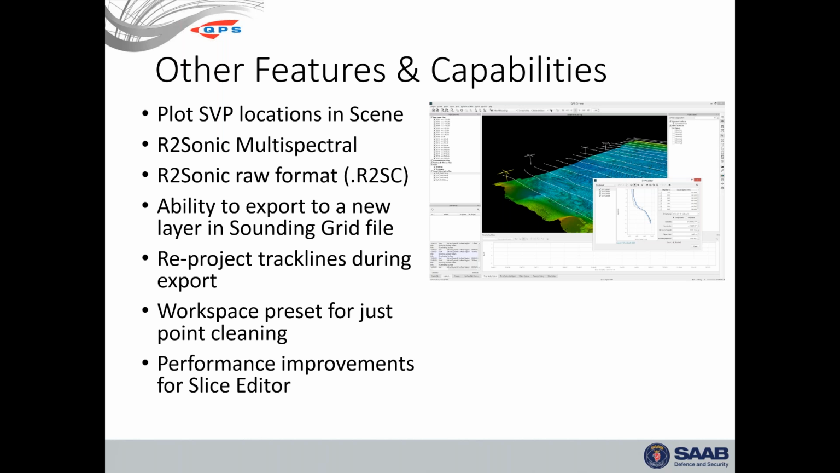This is something that's very useful for Quincy users. That was a capability in Cloud. During export of tracks, you can choose the projection system if you want to change that to be geographic or projected units. You can do that now. At the request of a lot of Cloud users in our Cloud workshops, there's now a workspace preset for just point cleaning, which really cleans up the display and removes a lot of the unnecessary widgets that aren't pertinent to the job of just cleaning points and reviewing data. And we made some performance improvements for the slice editor, which speed things up. Also, that was something we found with the Cloud to Qimera transition workshops we've been doing.